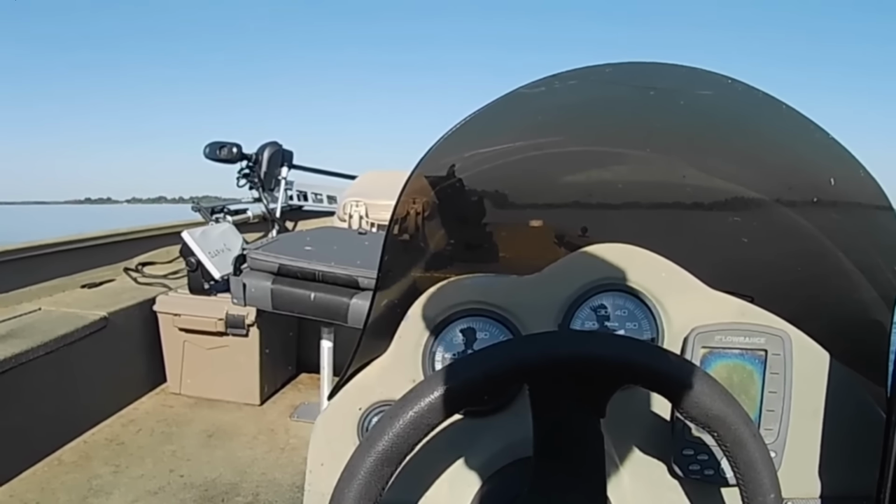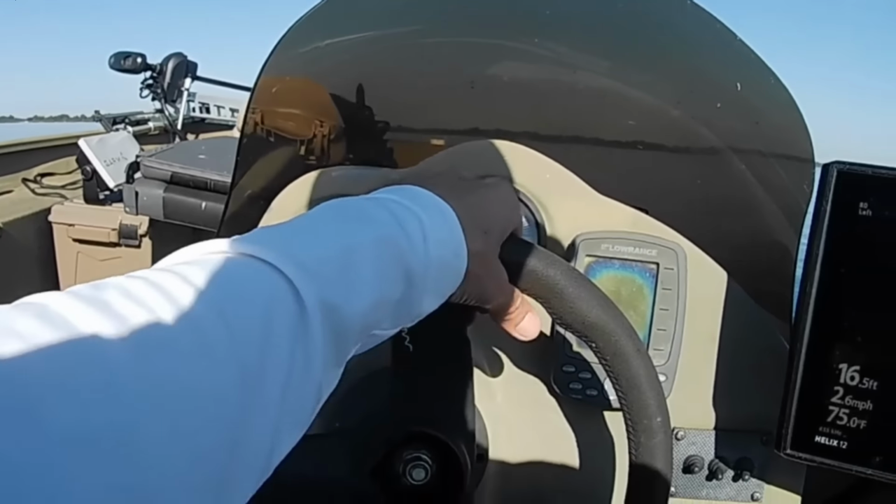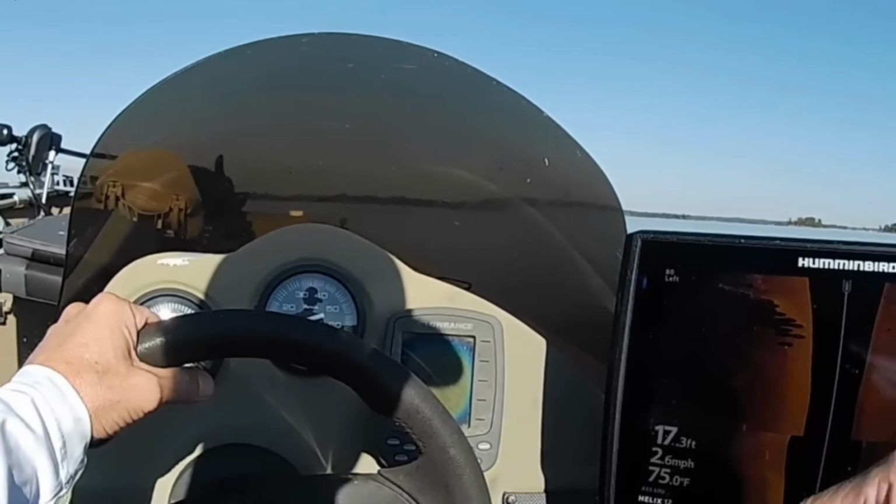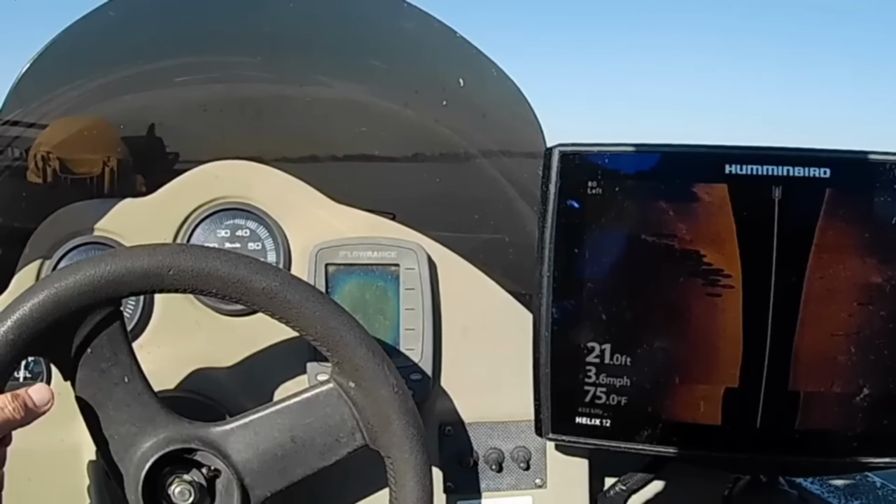They should be moving on the bridges. Sometimes they'll start moving out of the brush when it starts getting cooler like this and just get on bare bottom. So that's another thing that I'm going to be looking for. Let's go on down the lake.